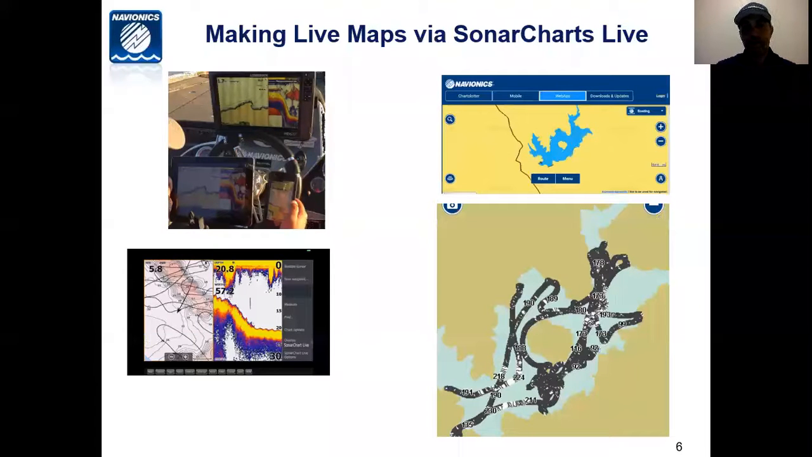So let's talk about live mapping. What you see on the top left is me connecting my Lowrance HDS 12 to my iPad via the wireless Bluetooth function in the unit. And you see me holding my iPhone, which is running the Navionics map. Now, what I could do is run live mapping directly off of the sonar or the unit, which is down in the bottom corner, which I run Lowrance.